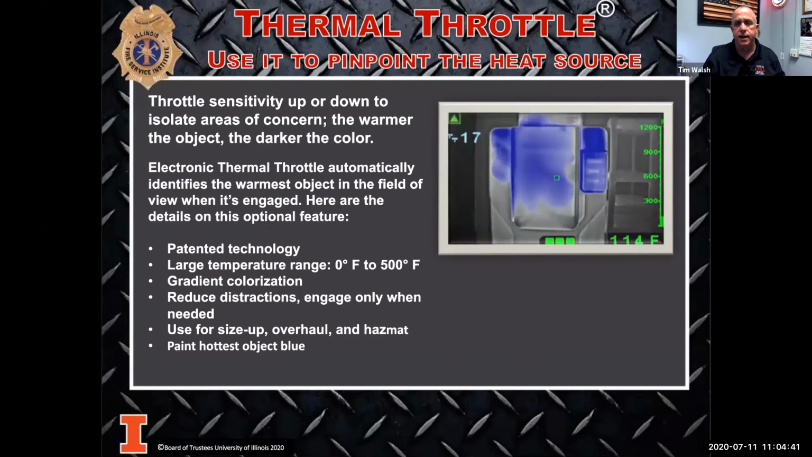So throttle sensitivity of cameras is what I'm going to pull up for Jeff now. I'm going to talk about the thermal throttle. The thermal throttle is a way for you to look like a superstar for those big box stores that you all respond to, right? You smell a ballast light, or in a school, everybody has ballasts and fluorescent lights, and the teachers call and the kids are all out on the street and it's wintertime, 26 degrees, and they're all like, we're freezing, you got to get the kids back in the school. And the chief says, well, we don't know where the smoke's coming from. This is going to make you look like a superstar the next time this is happening, because you'll be able to determine it. So Jeffrey, you want to jump in?